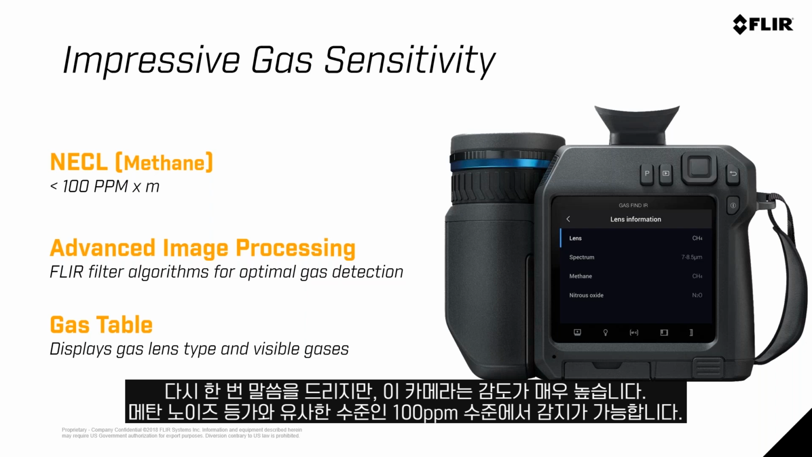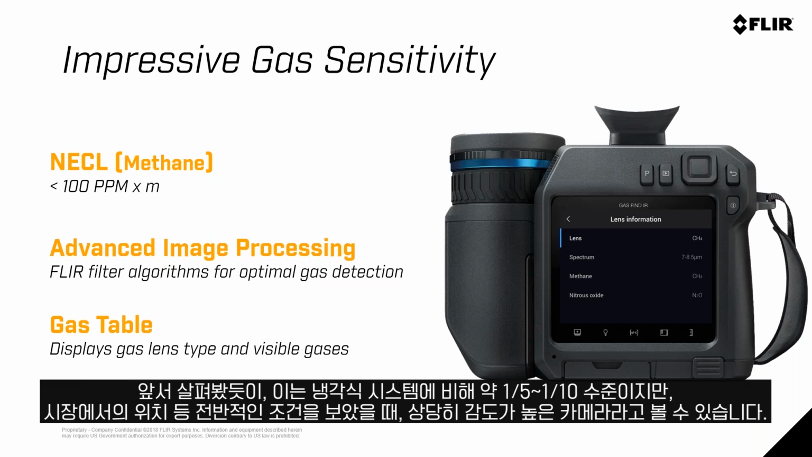We are less than 100 parts per million meters, which is our noise equivalent concentration length for methane. Again, that is around 5 to 10 times greater than our cooled systems. But in the grand scheme of things, this is a very sensitive camera considering its place in the market.